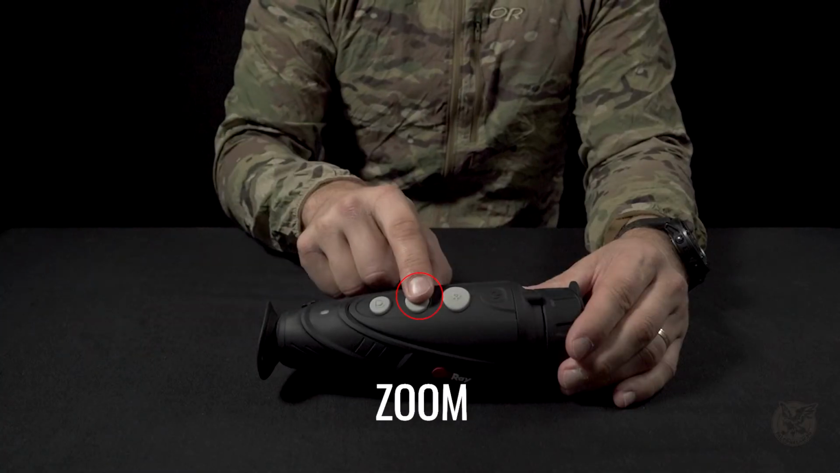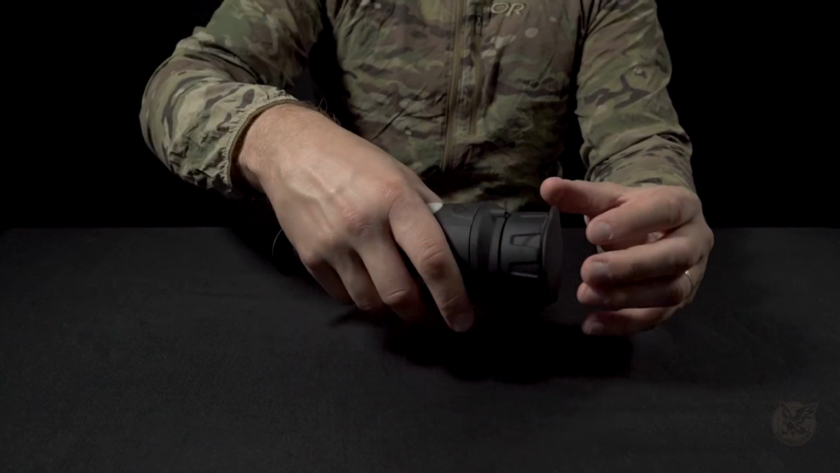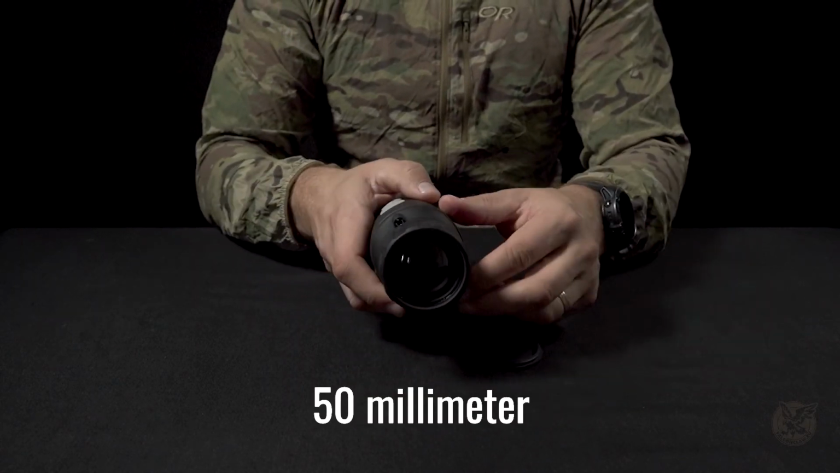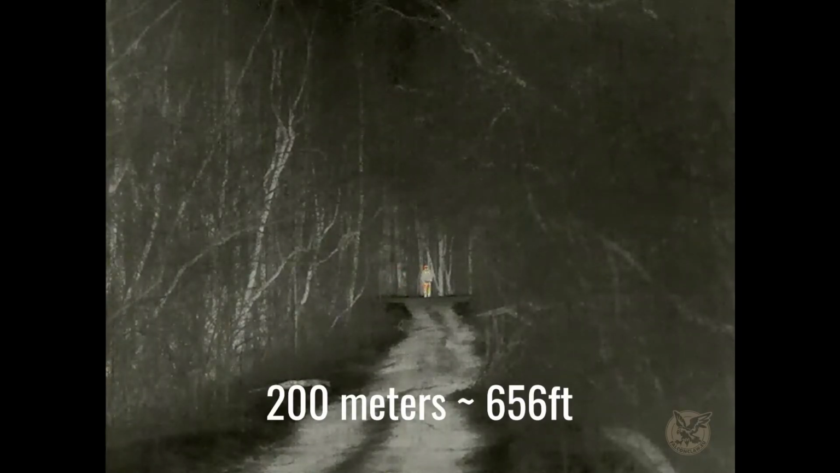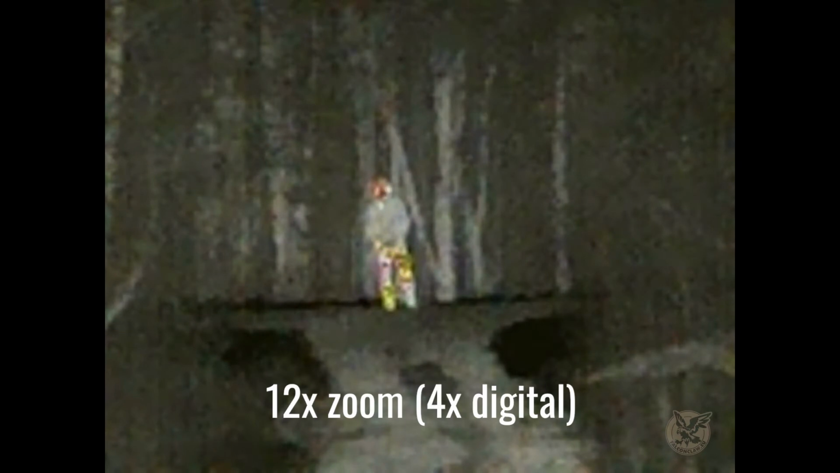Then you have the zoom. This unit comes with a 50mm lens. It means that you automatically have 3 times optical zoom already. And you can digitally zoom the unit from 3 to 6 and 10 to 12 times.